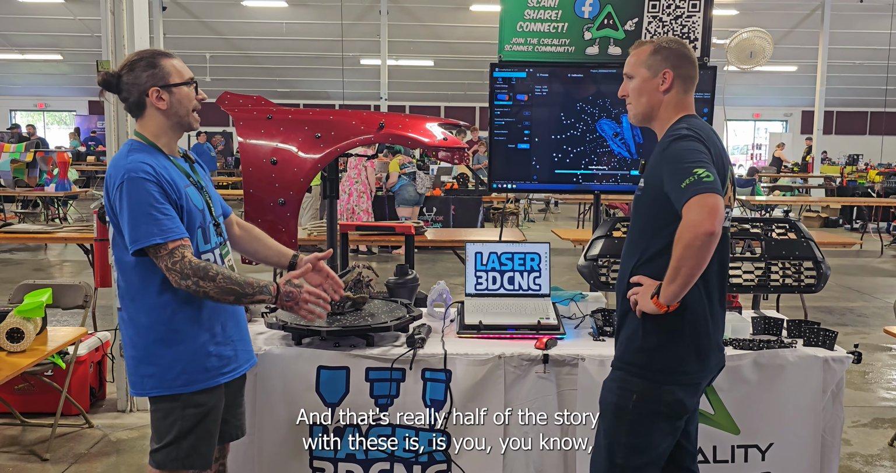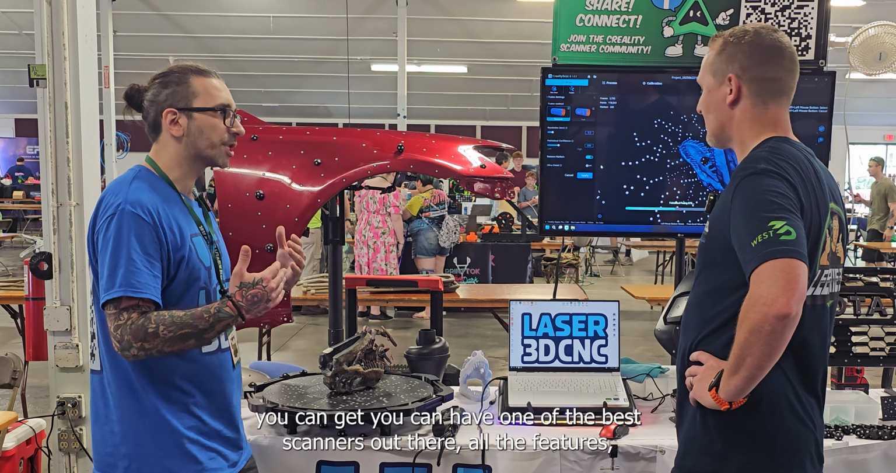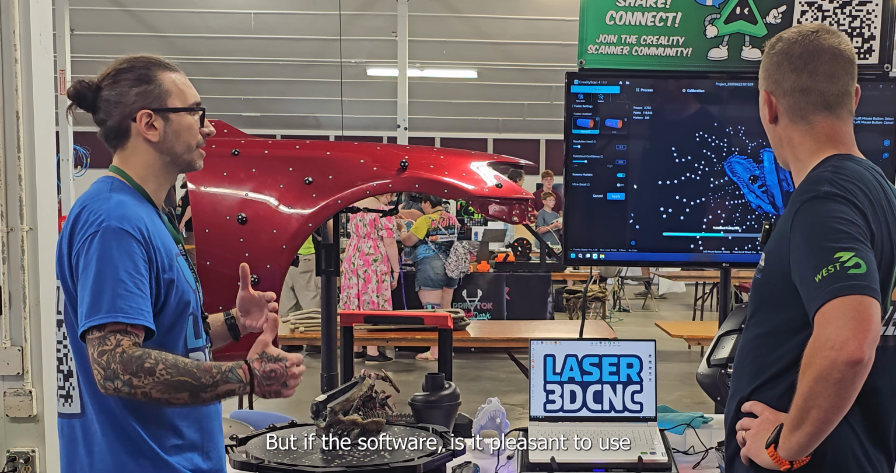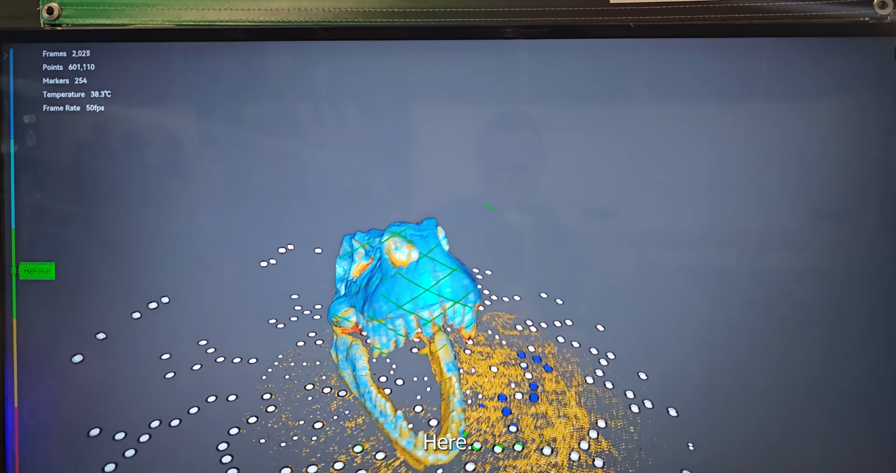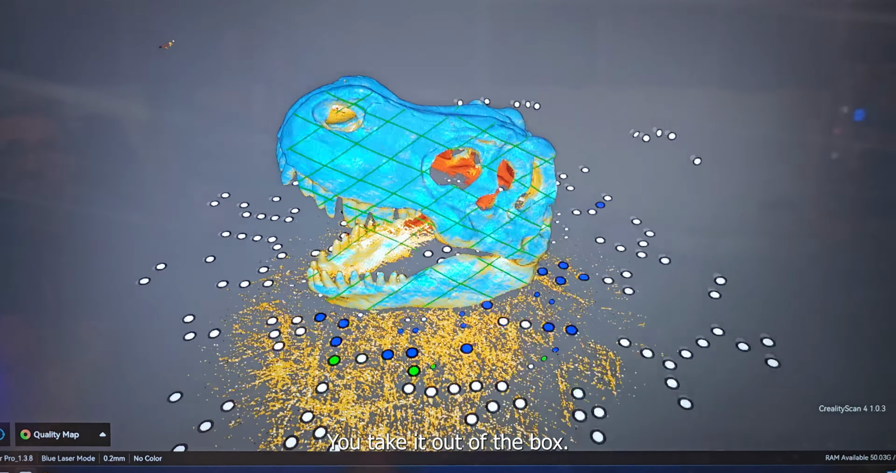And that's really half of the story with these. You can have one of the best scanners out there, all the features, lasers, near infrared, but if the software isn't pleasant to use, then it really breaks down the experience. Here, it's a pleasure to use. You take it out of the box.